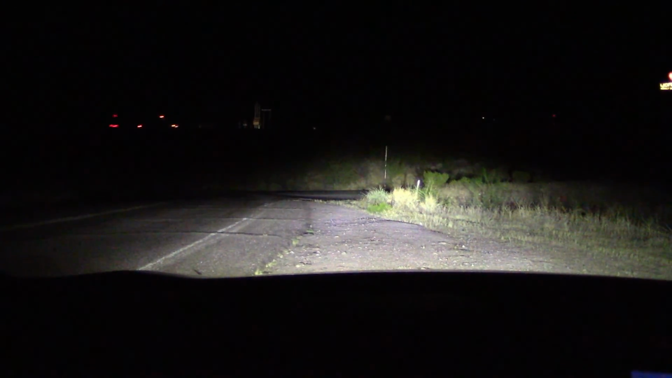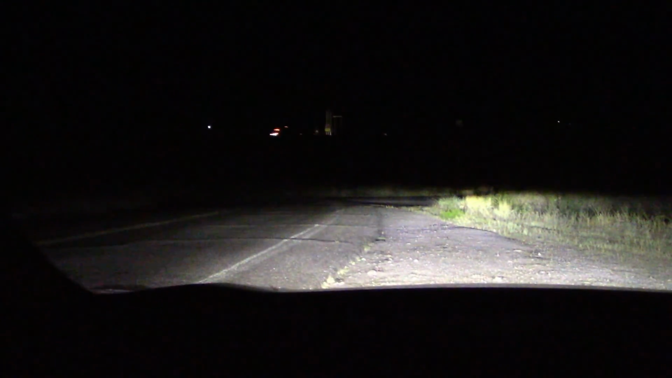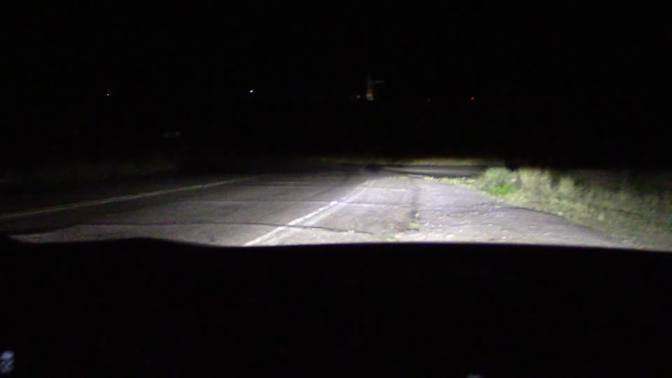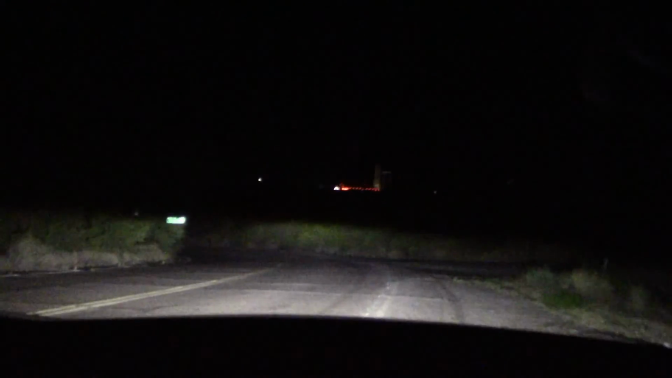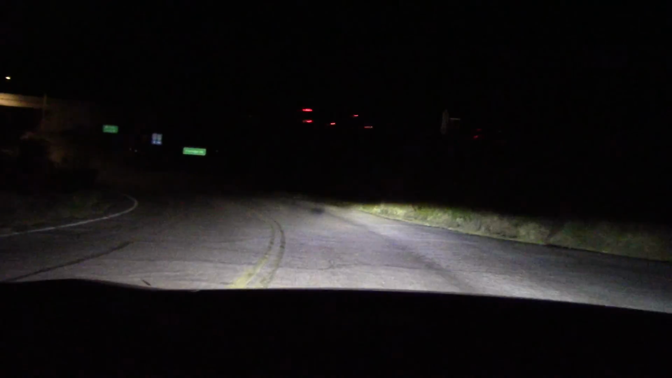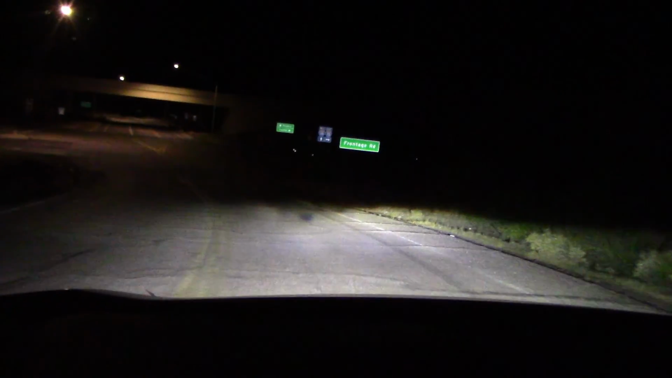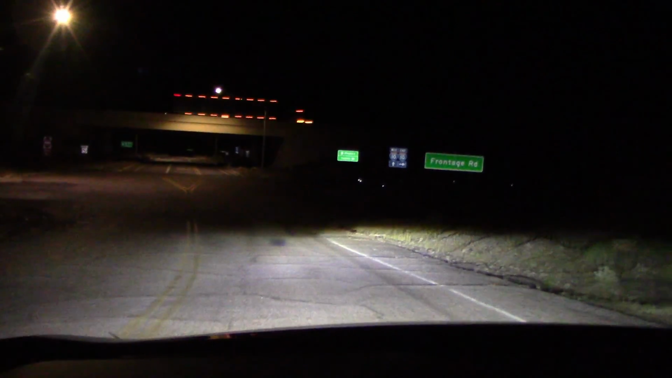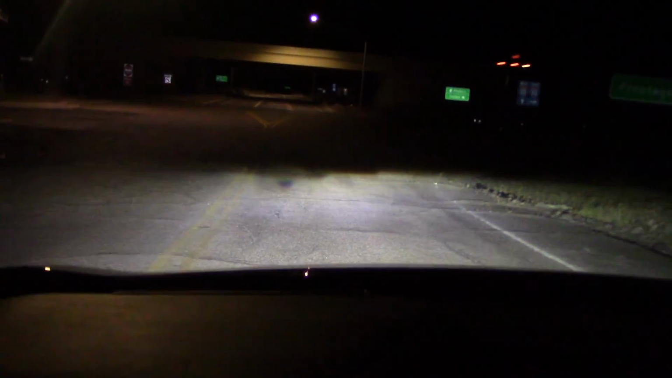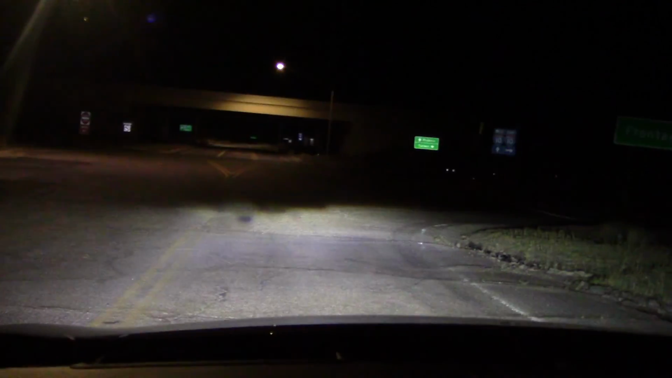So out here in the sticks and high beam, I can see adequately. Low beam, I can't see squat. I don't know what's around the curves. You have those black spots. Look how far the cutoff is, or how should I say short it is. Like about 35 feet. Can't see anything above that.